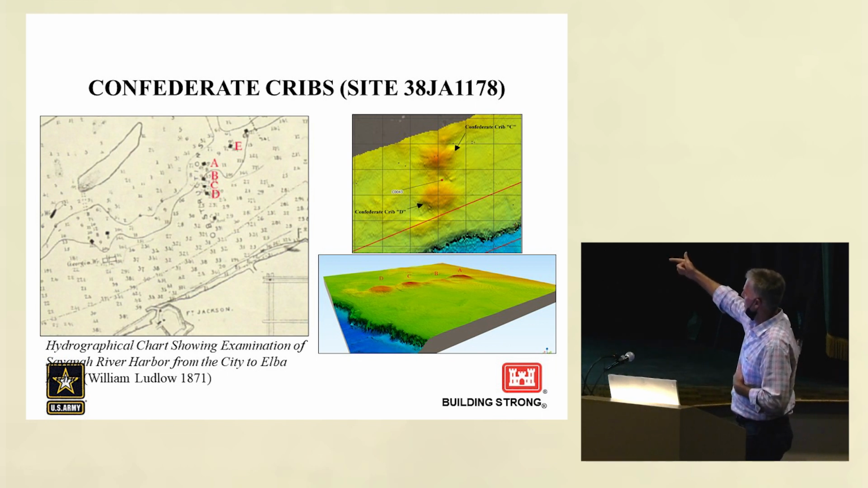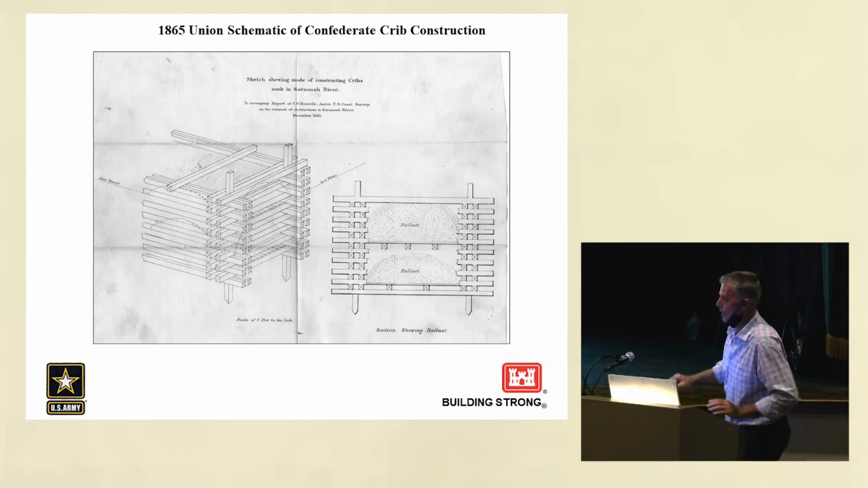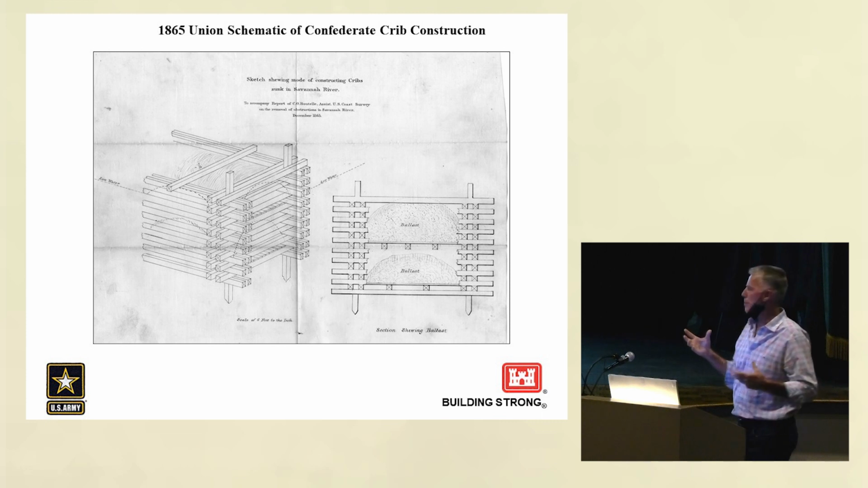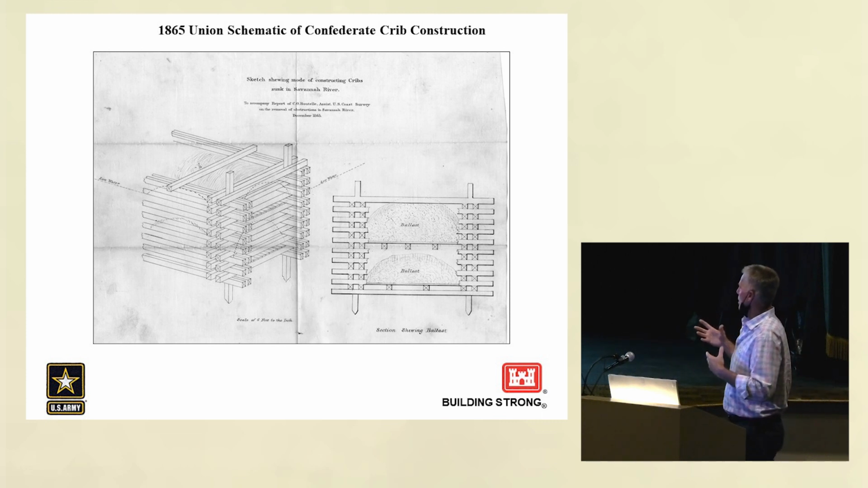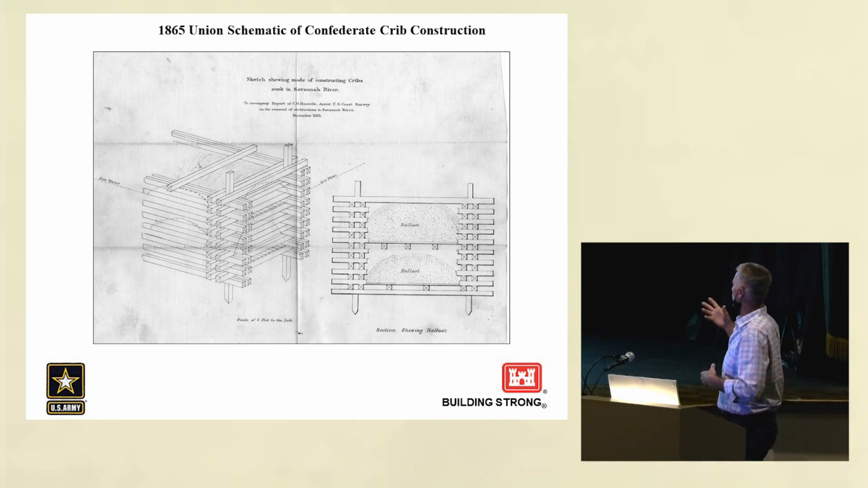So we numbered them A, B, C, D, and there's E. We also recorded it on the multi-beam, but it's not shown here. And there's also probably an F up there. You can see the little black square on the historic map. On the maps, there were also the construction drawings of these cribs. So our intent in documenting these cribs was to correlate, contrast, and compare to the historical document.